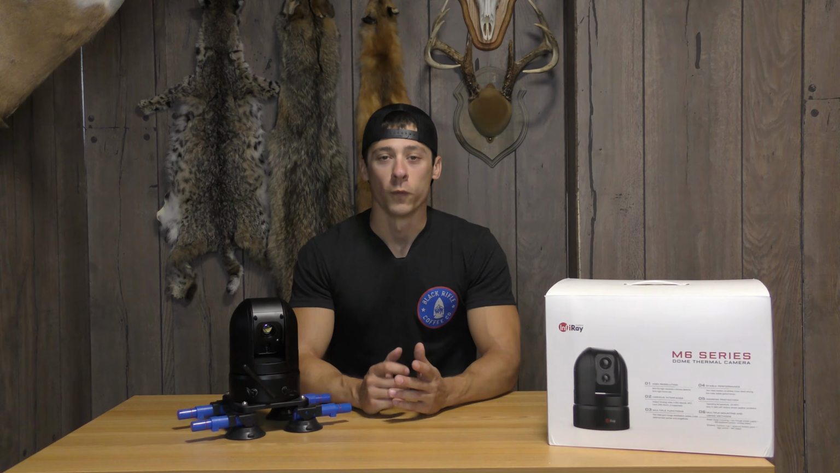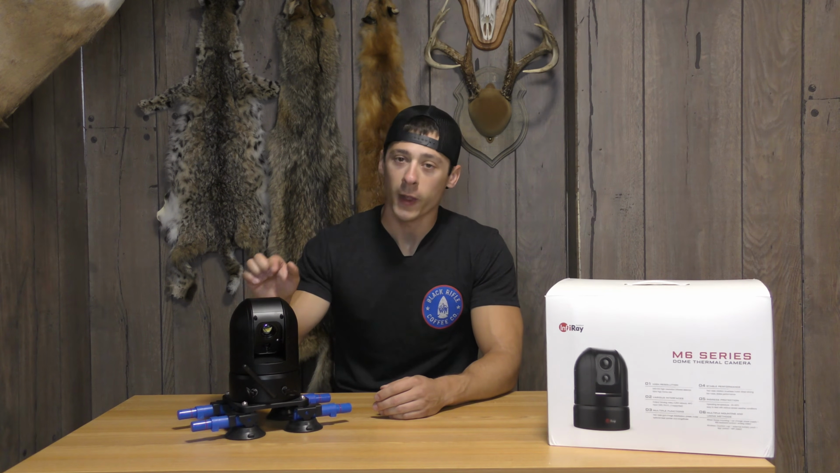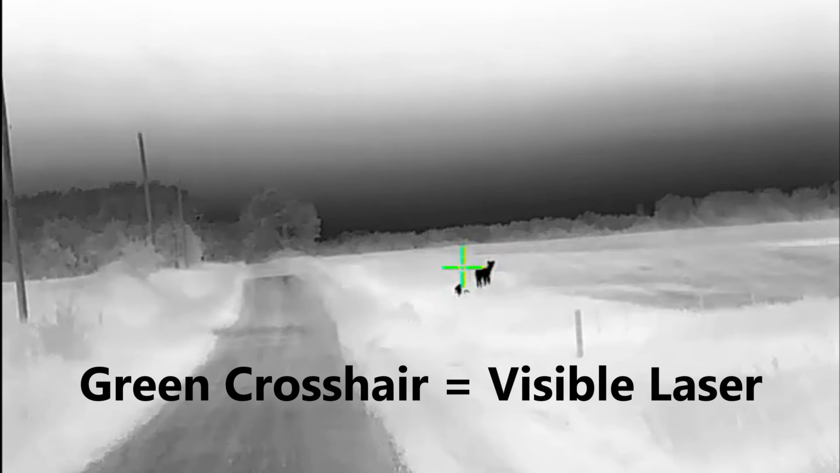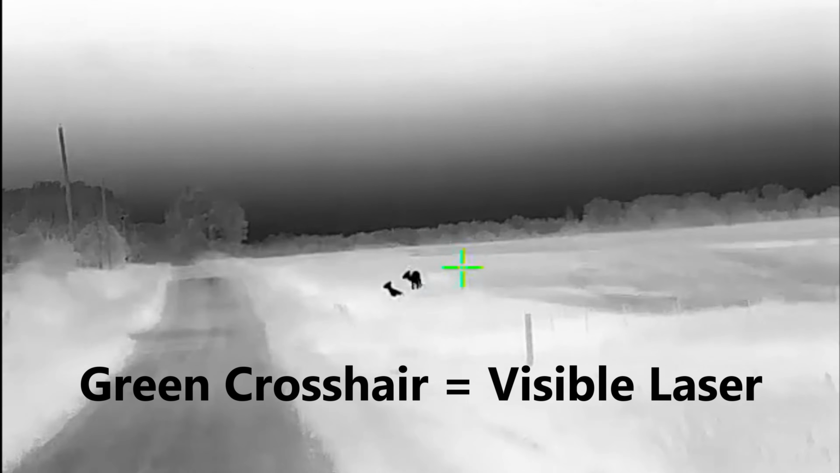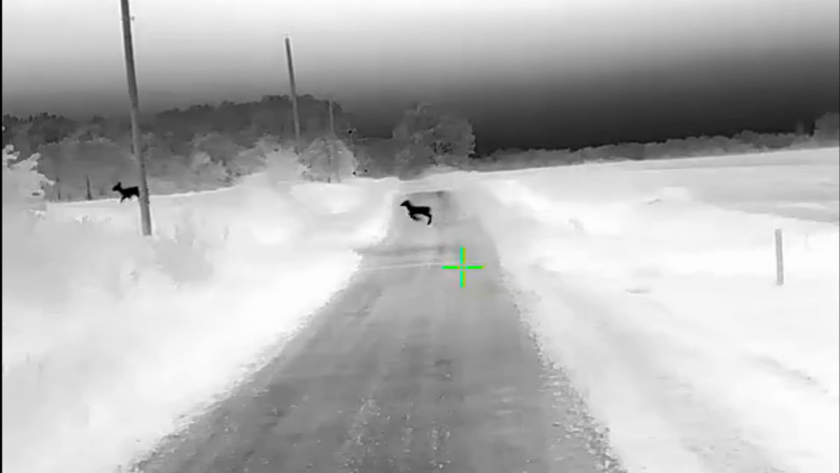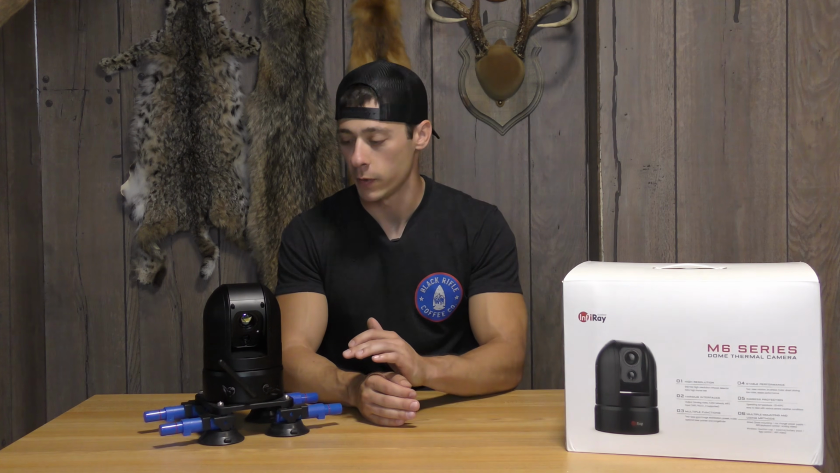So first, we're going to jump into the specs of the M6T dome camera, and then after that, we're going to take you guys out. We took this out on an initial field test and got everything figured out good. The crops were just planted, so this is about late spring, early summertime. We're getting into the fields and checking out this unit. But we've got it all figured out, and we're going to keep running this all season long through season 4. So make sure you stay tuned and you see us grow with this unit and then put it to the test.